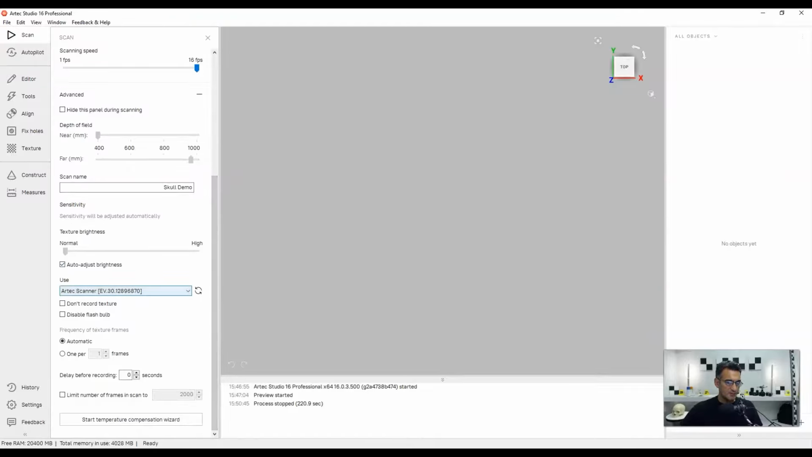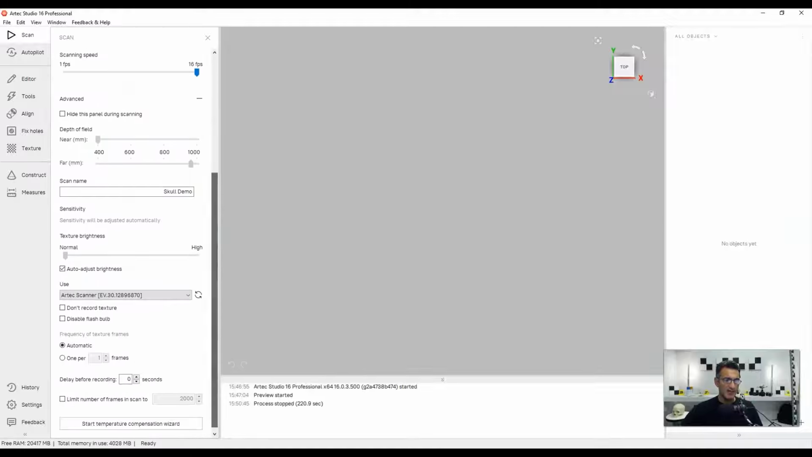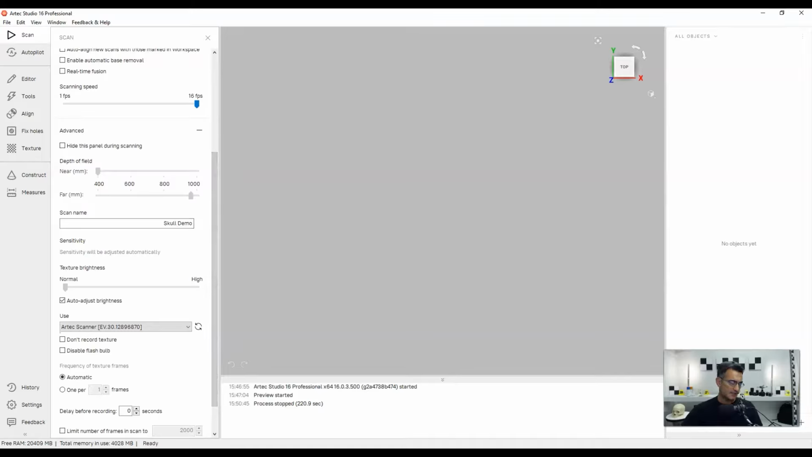This shows you your particular scanner. You can see you can do don't record texture, don't apply flash. I don't want any of this. I'm just going to use the defaults here. And what else? I'm not going to do any of this other stuff down here. You don't have to worry about it. But I do sometimes like to name my scans, and sometimes I like to adjust the texture. Those are probably the two things that I do the most.